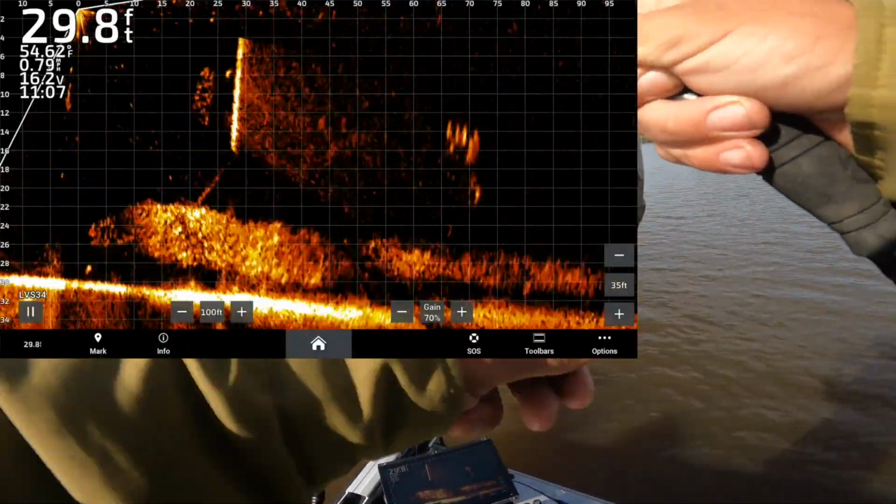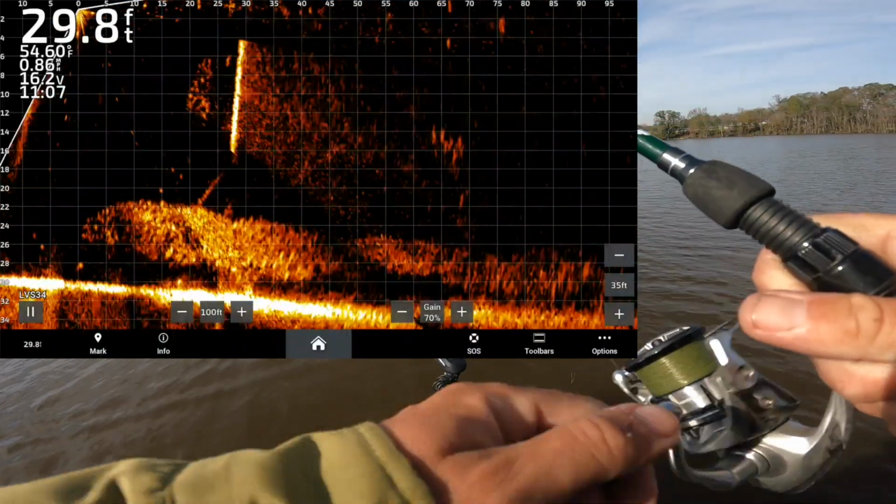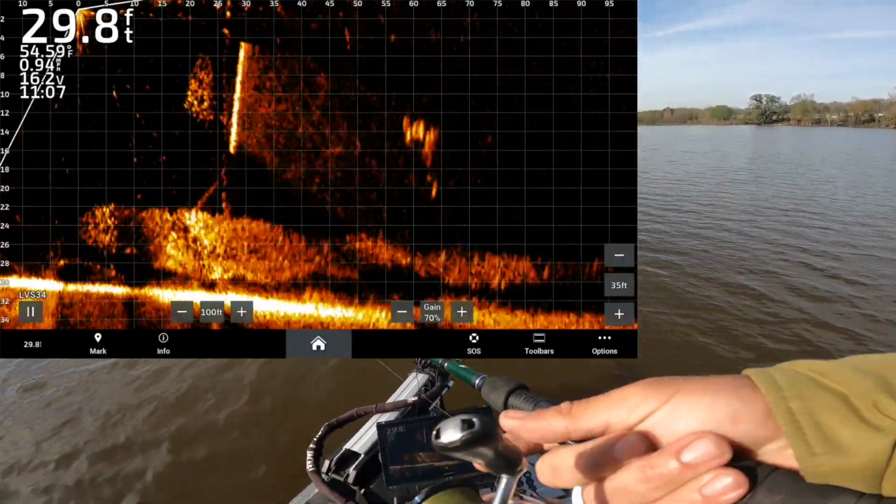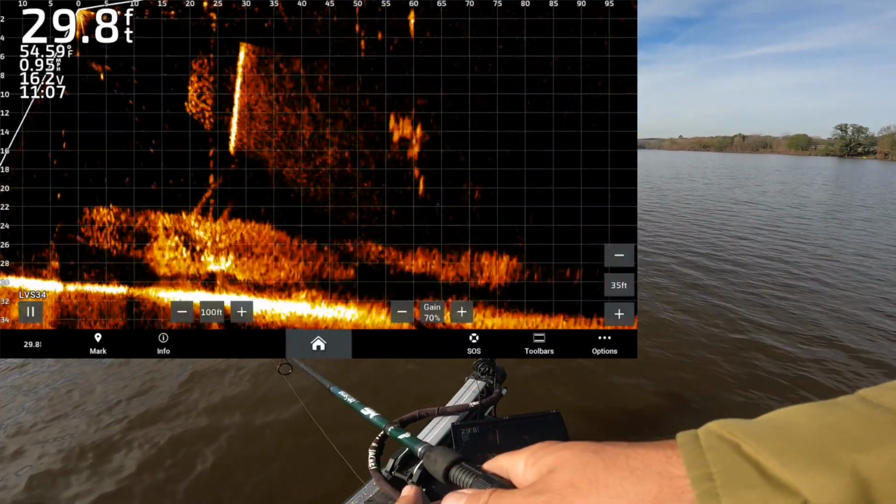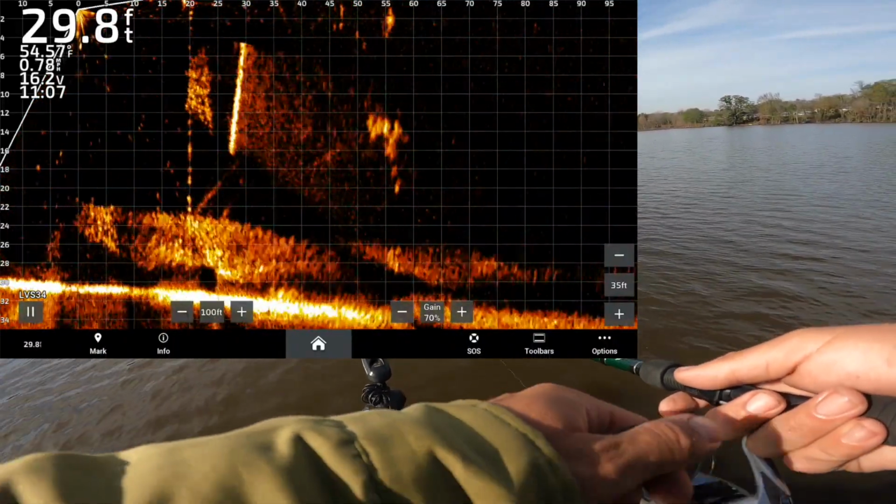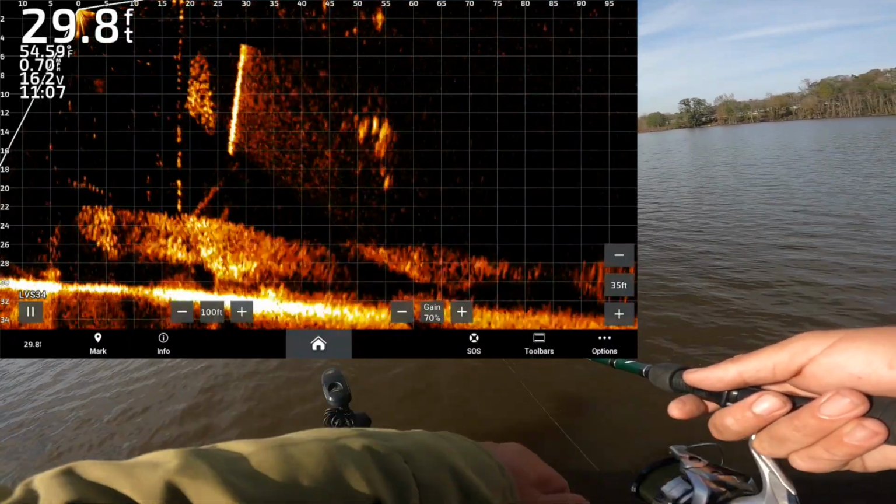Whatever they are, they didn't bite, Emmy. All right, we're gonna get them this time. You guys ready for this? Calling my shot. I'm gonna catch one of these fish that's schooled up and easy to cast at. Maybe. There he is. He liked it.